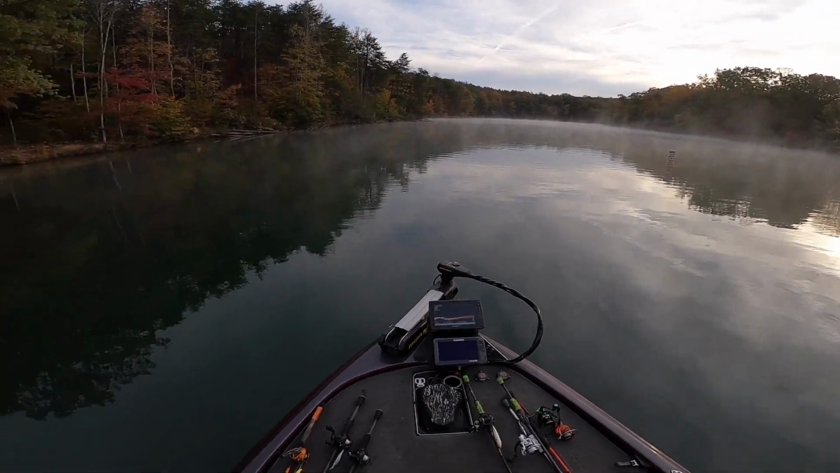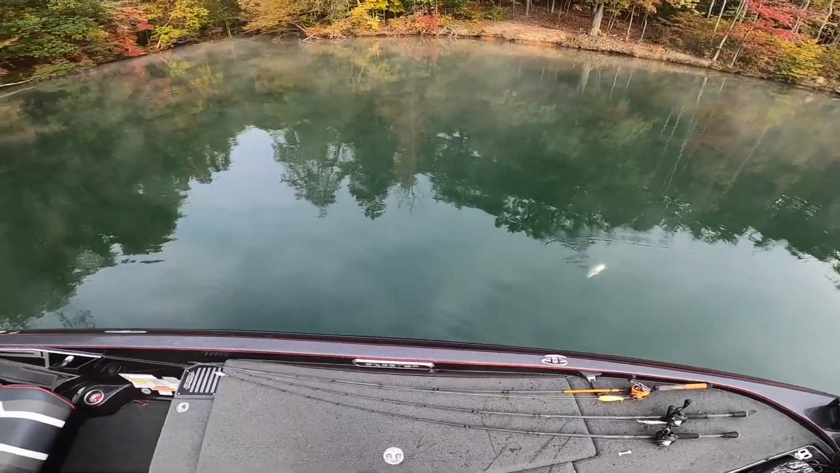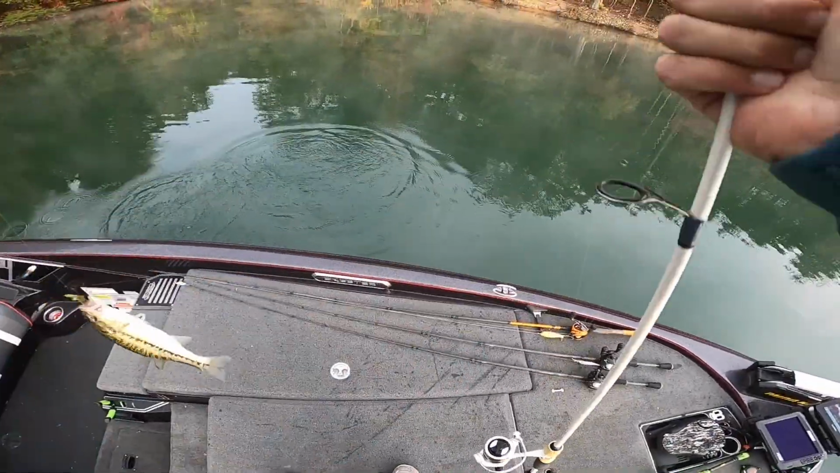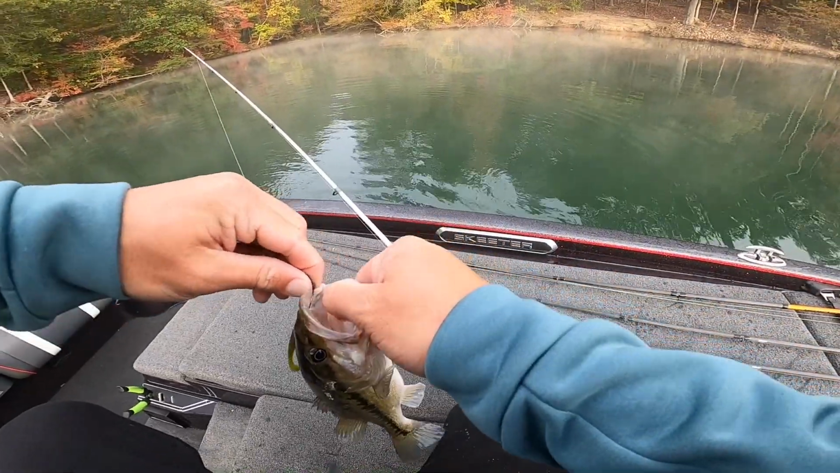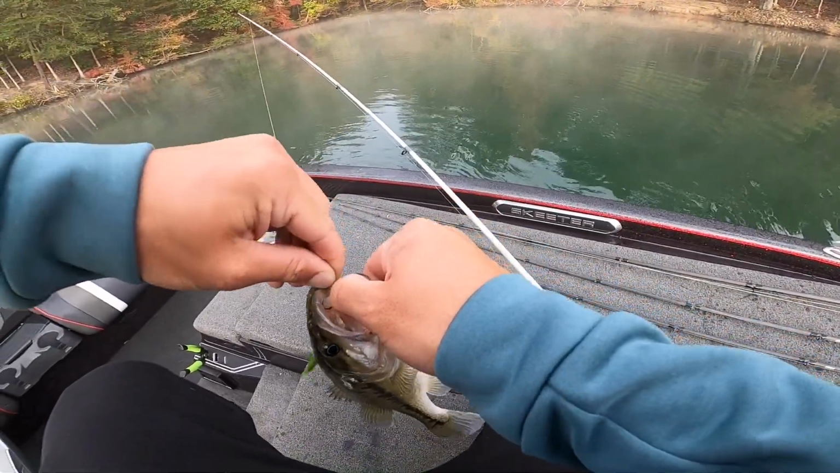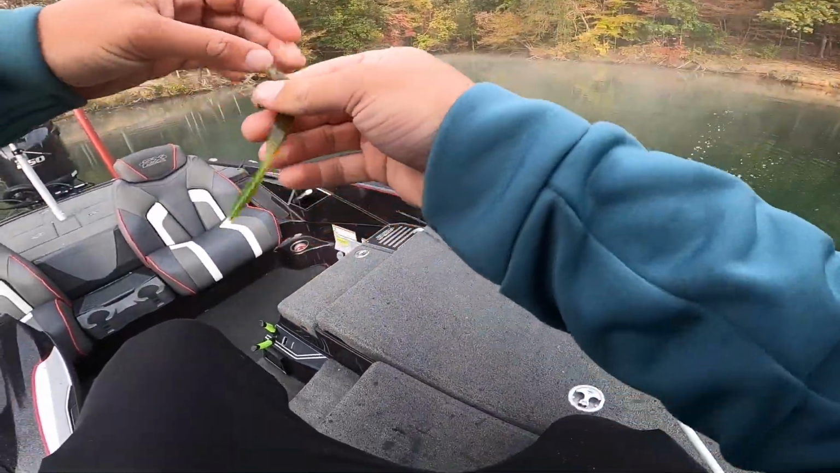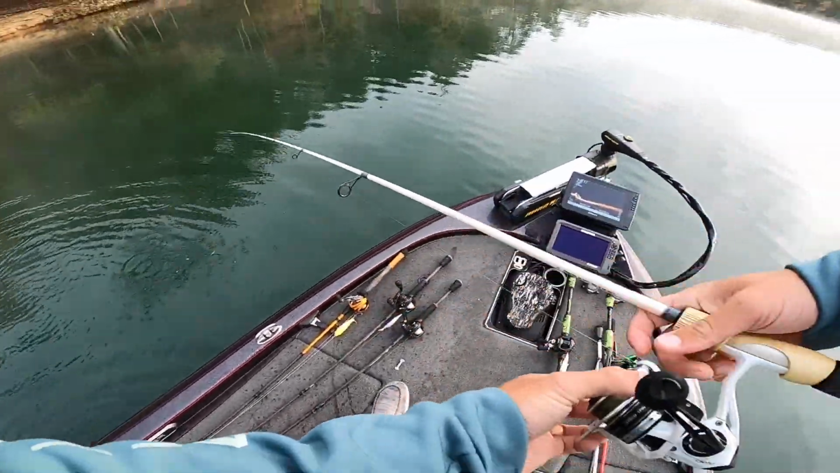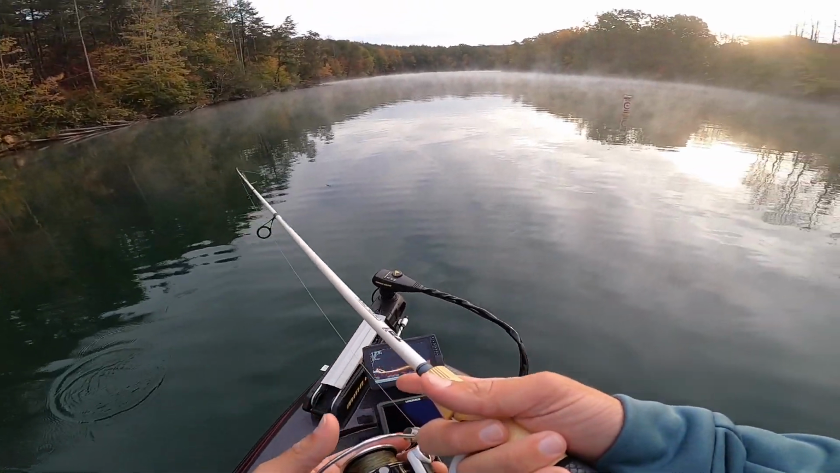Dude, I thought I had one. I sure enough did. First one of the day on Livescope. It's a pretty good one too. He ain't bad. I mean, that's a keeper. He's barely a 14, but he's a keeper. I thought I had one. I didn't see him eat it though. But there's our first fish. Not gonna weigh him. He's not super big, but hey, pretty cool. First one of the day on Livescope. So that's pretty cool right there.